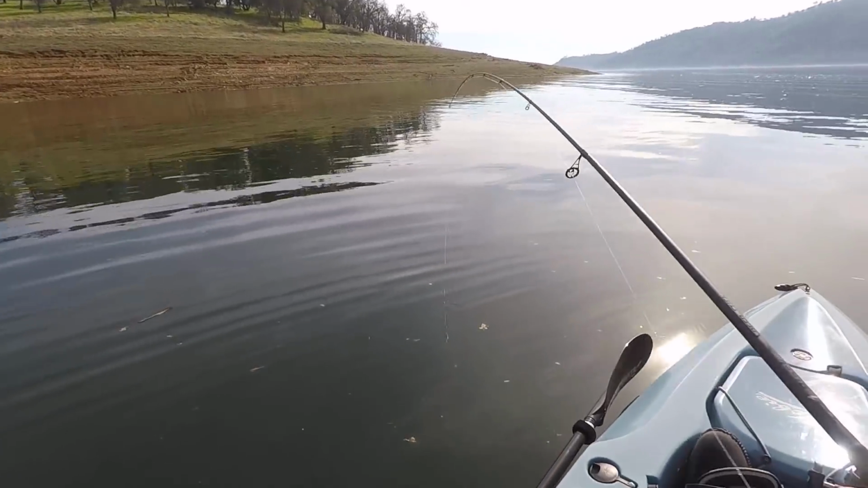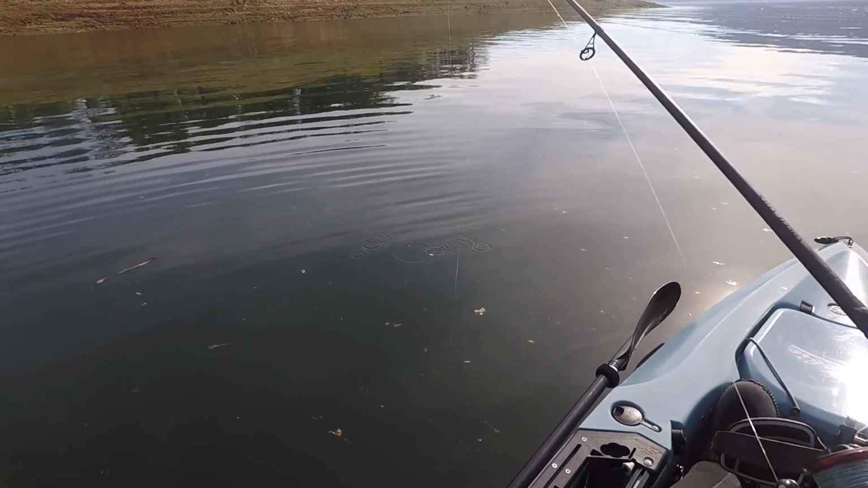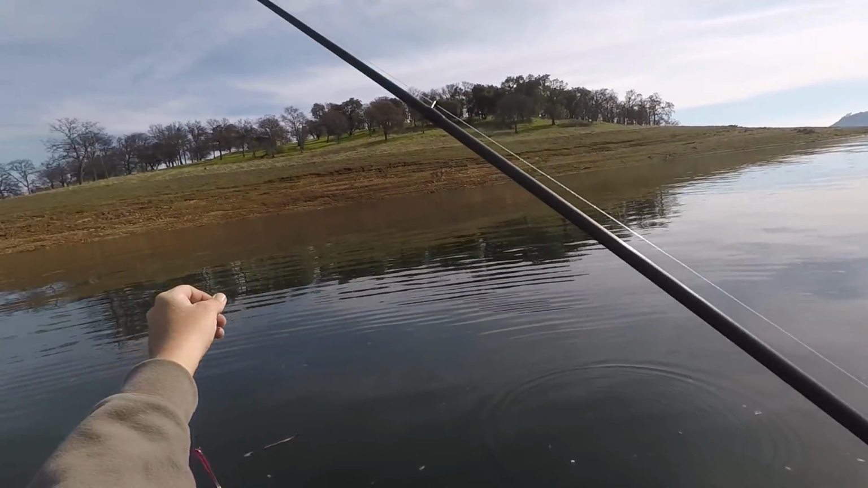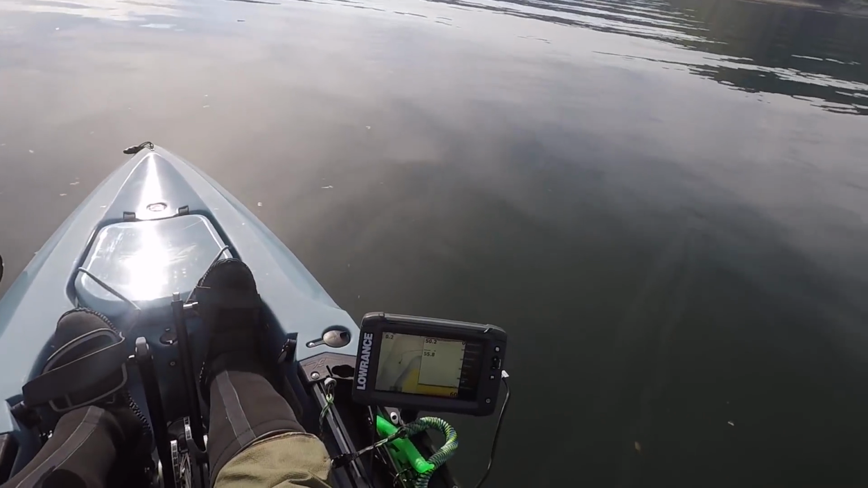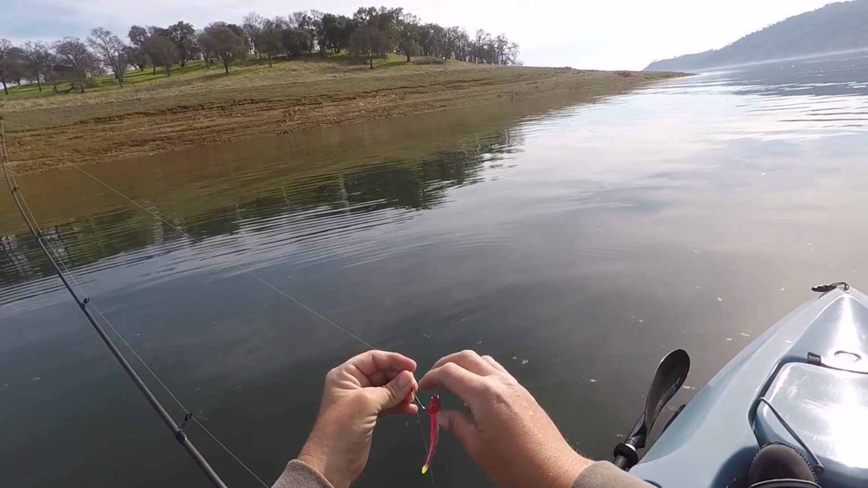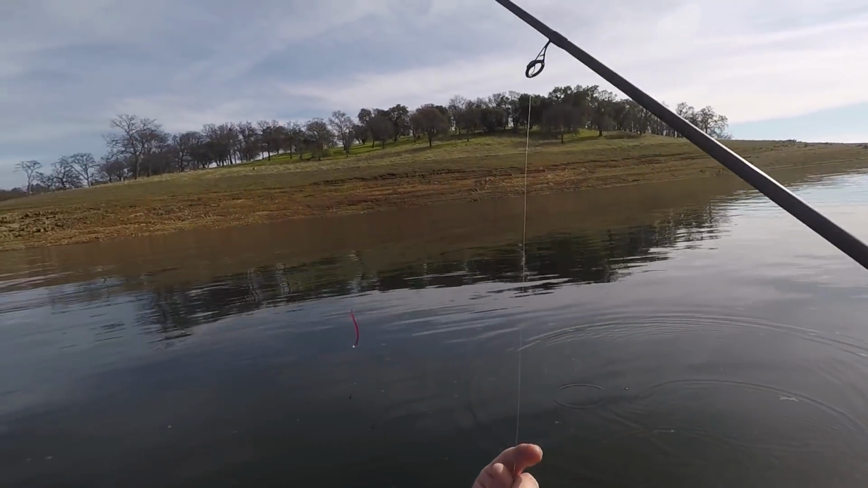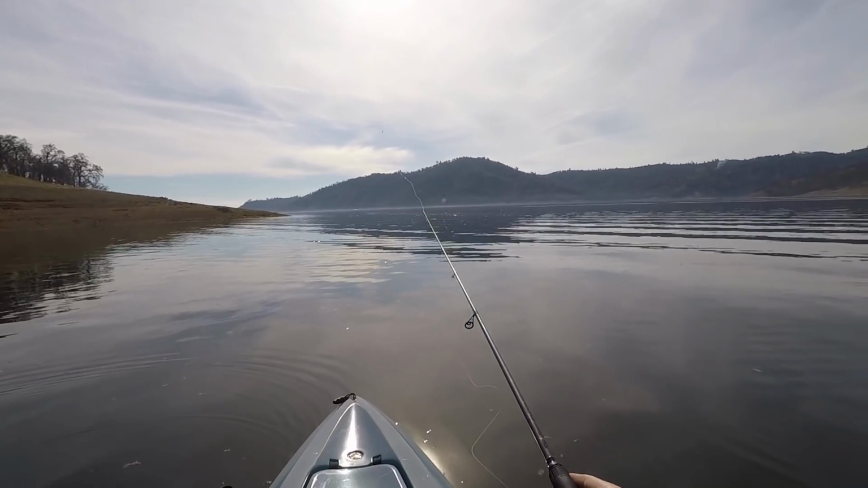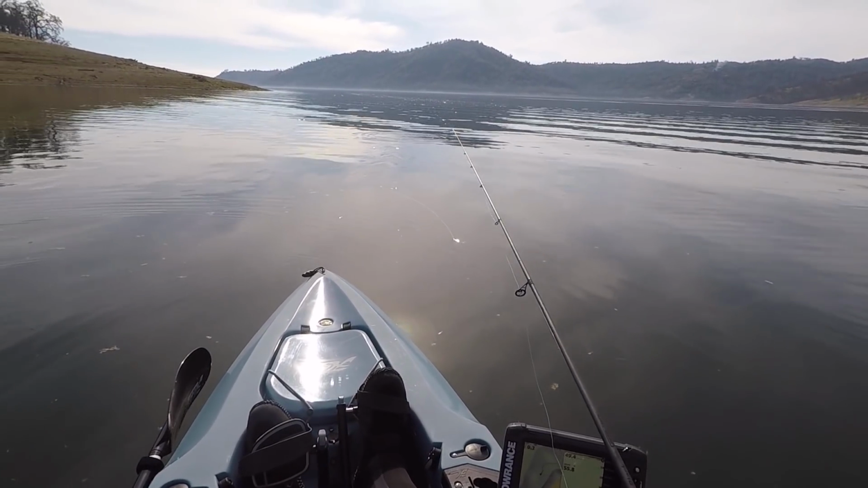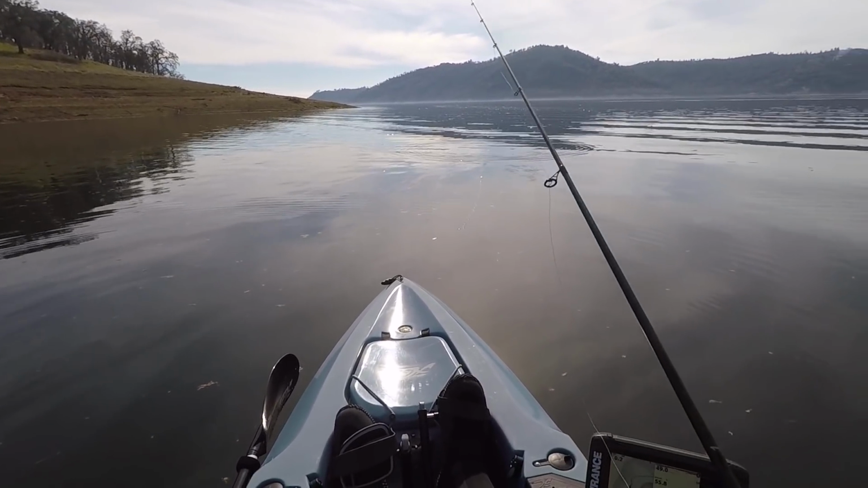Hey, got another one. We're on another main lake point. Is he still on? I think he popped off. Yeah, he popped off. Right there. I didn't want to bring him up super fast, just because of some of the issues these other fish have been having, but I kind of let off the gas, and that's when he popped off.